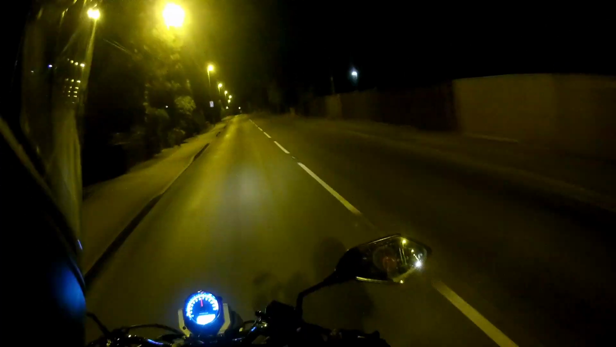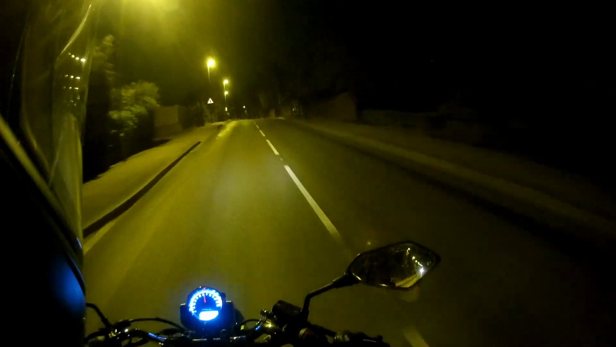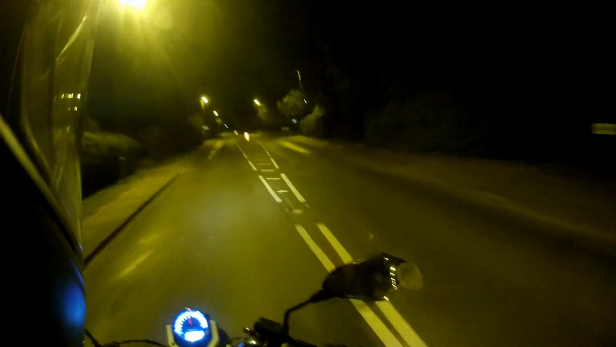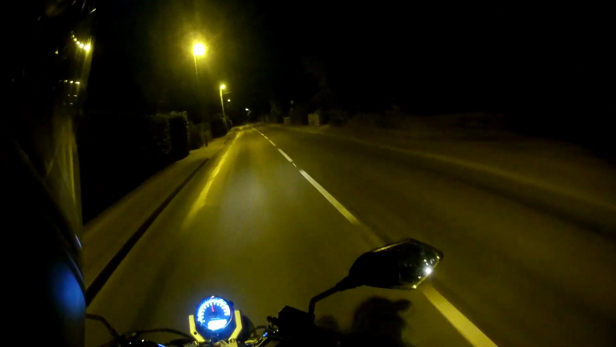The rear running lights are nice and bright, and the brake lights are very bright. Even in the daytime you can clearly see it, which is always handy to have. Indicators nice and big, nice and bright, and the full beam is pretty good.